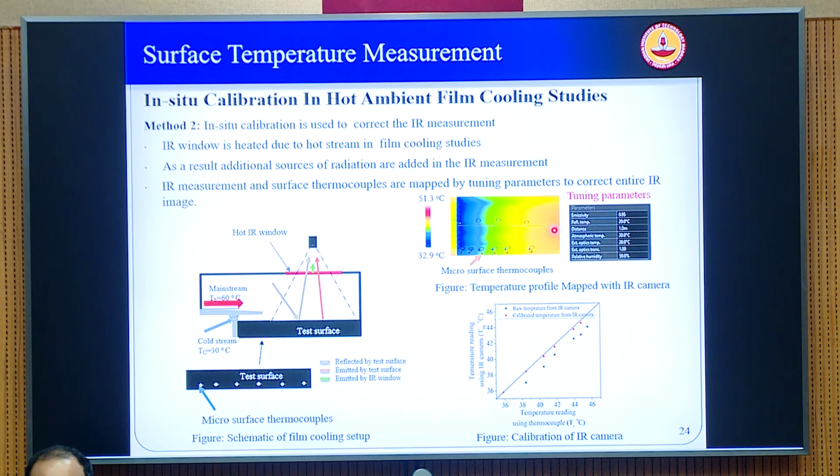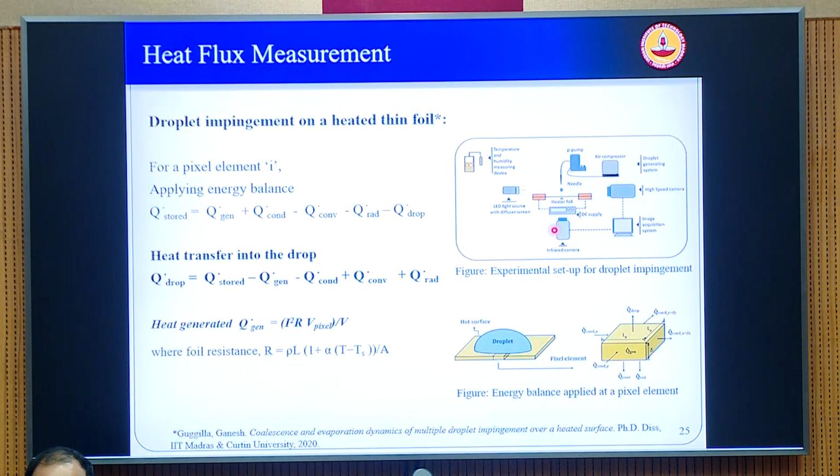Because we were looking at information at different time instants, from which we were using a semi-infinite approximation to extract the film cooling effectiveness and things like that. So we wanted the data to be also quite sensitive to this. Now the next information you can get from these IR cameras, this is very important, is heat flux measurements.